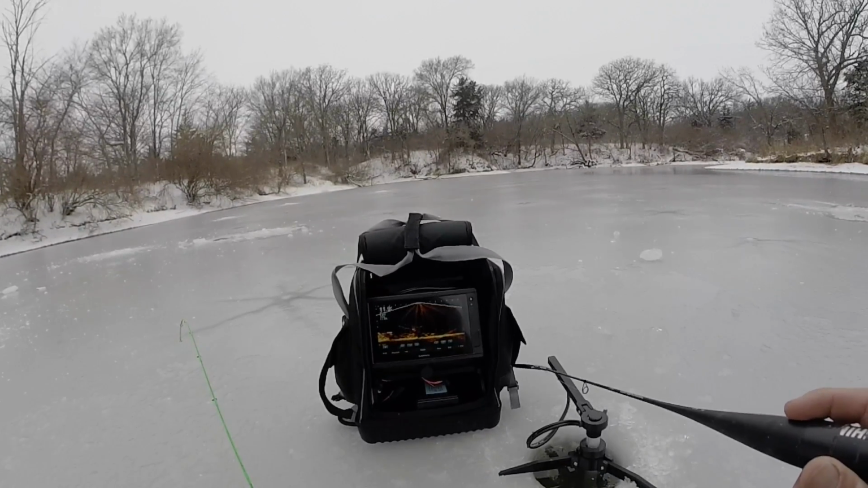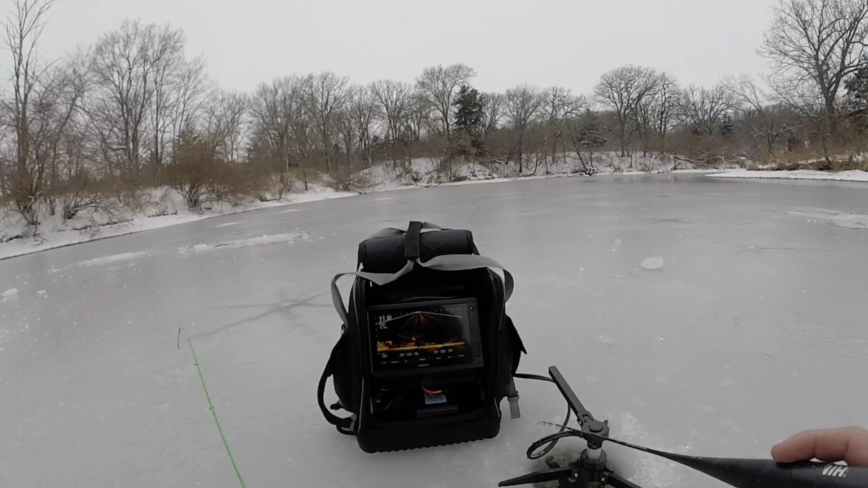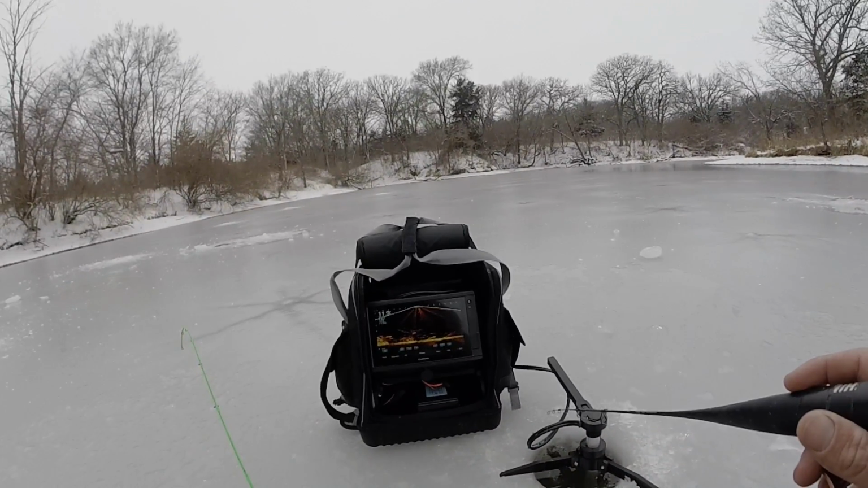Suspended mark 4 feet off the bottom, and according to Panoptics, it was 3 feet long. And I'm no expert, but I don't think crappie get to be 3 feet long. Not sure though. I also hooked a tree. That might be a problem if we hook a fish.